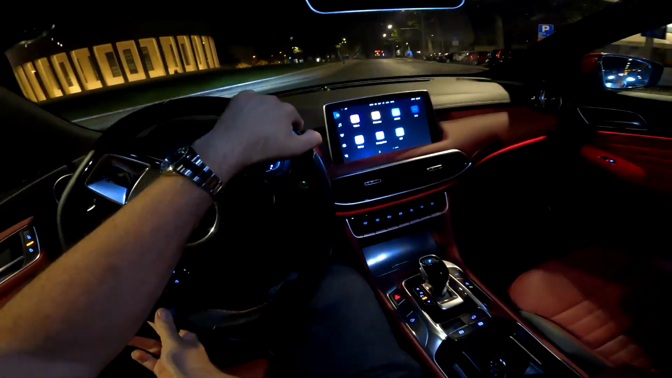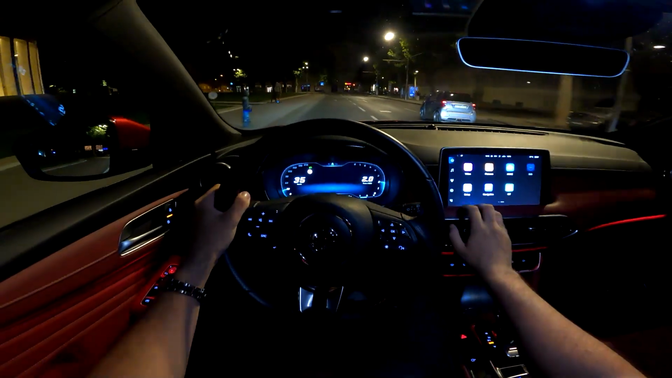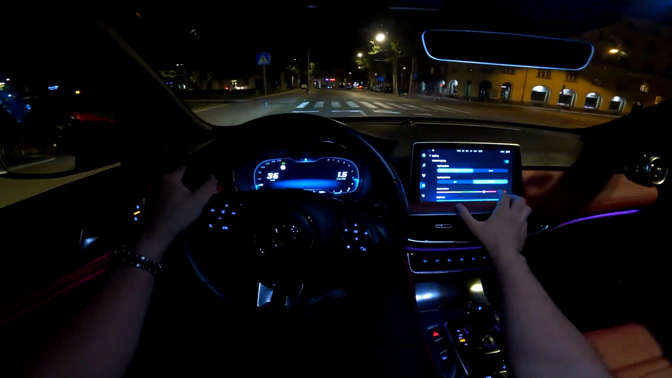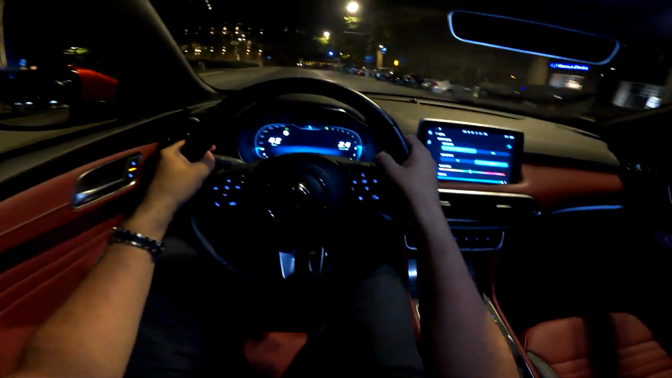And the ambient lights are so cool. I will show you now the different colors that are available. And now here is where you can adjust various colors that are available. Very cool indeed. I will show you that when we will be stationary.